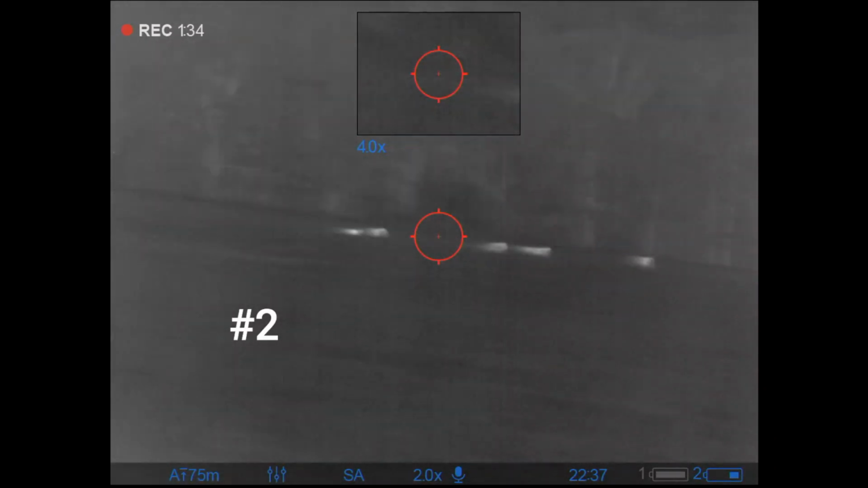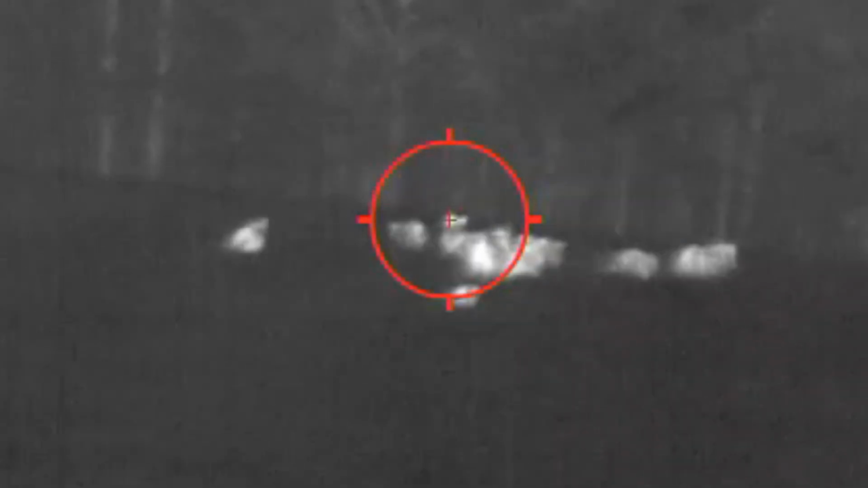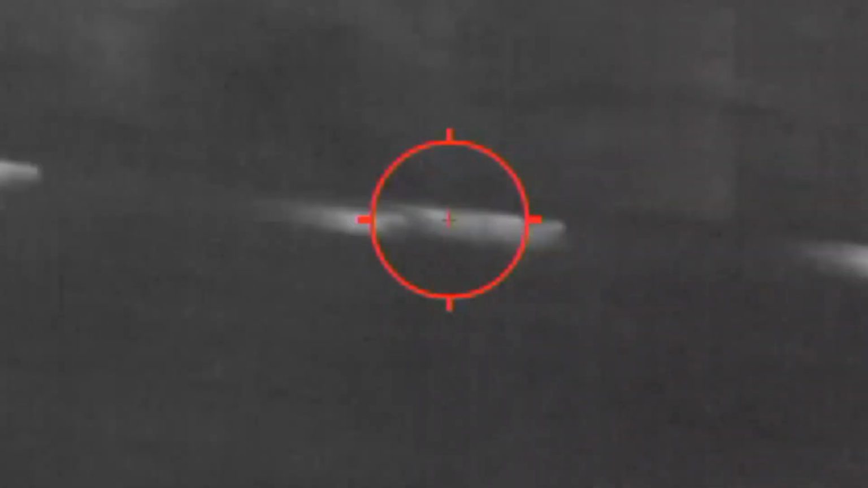I'm just going to slow this down and zoom in a little bit because she actually runs into it. She takes that bullet right in the hip. And the only reason why I'm showing you that is she ended up running down the hill, and I went down there and found her and finished her off.